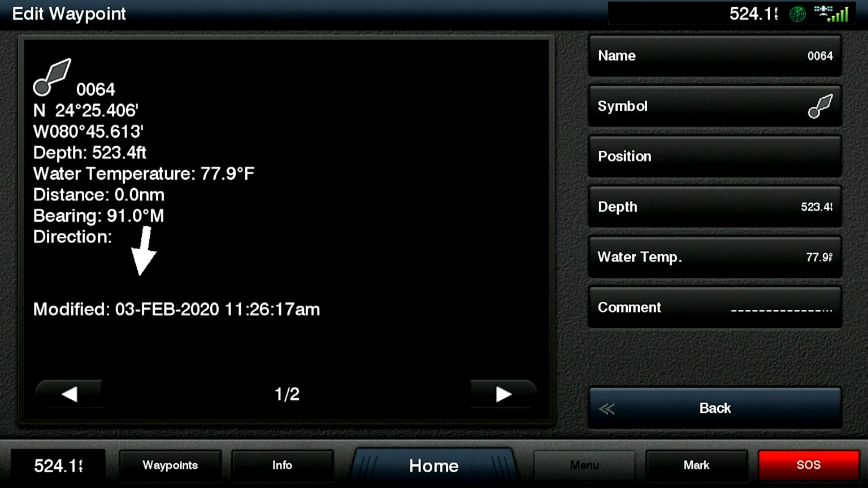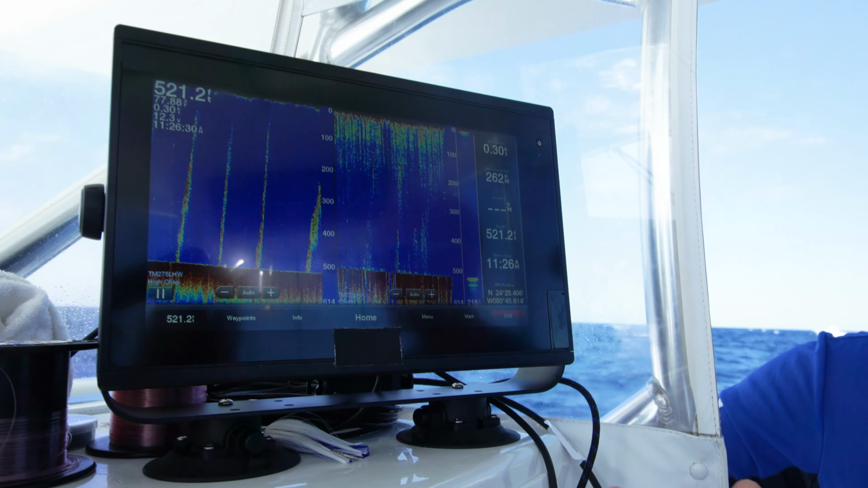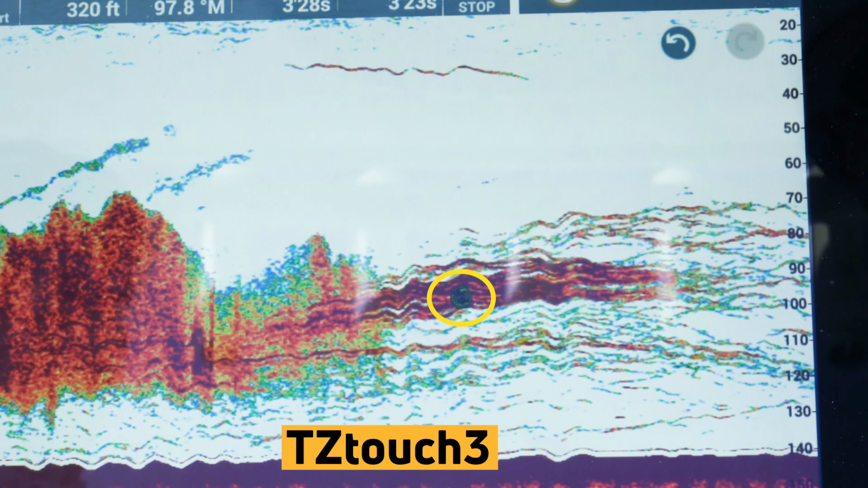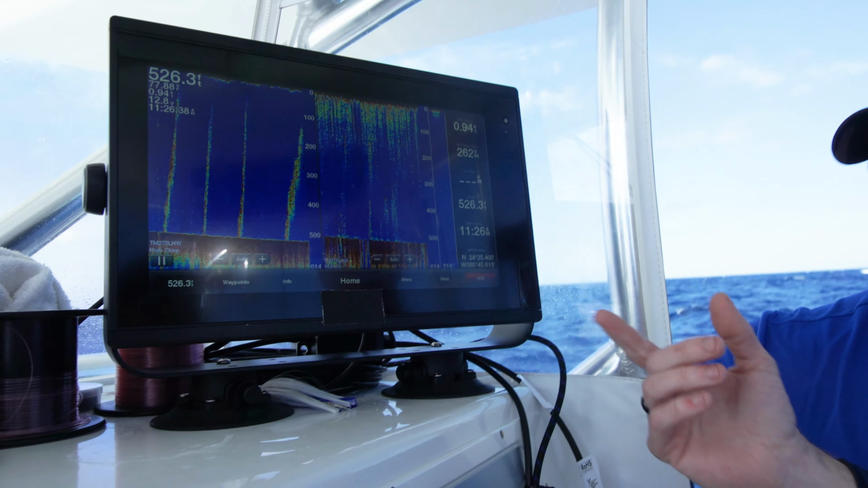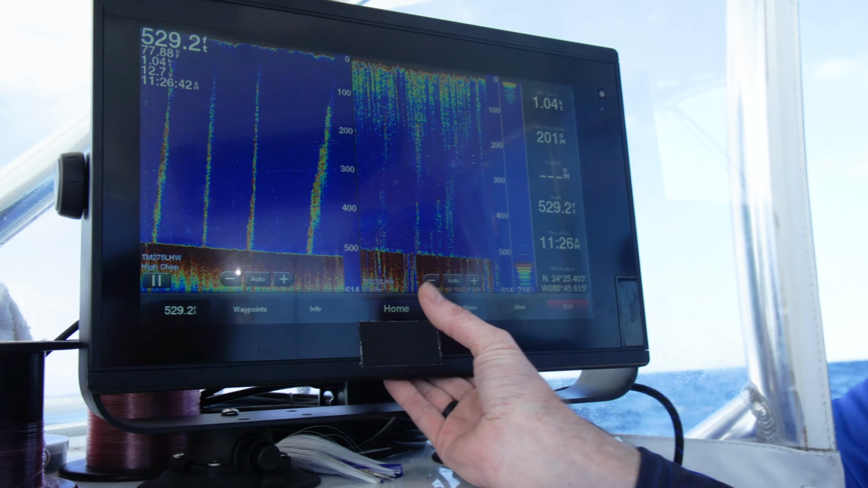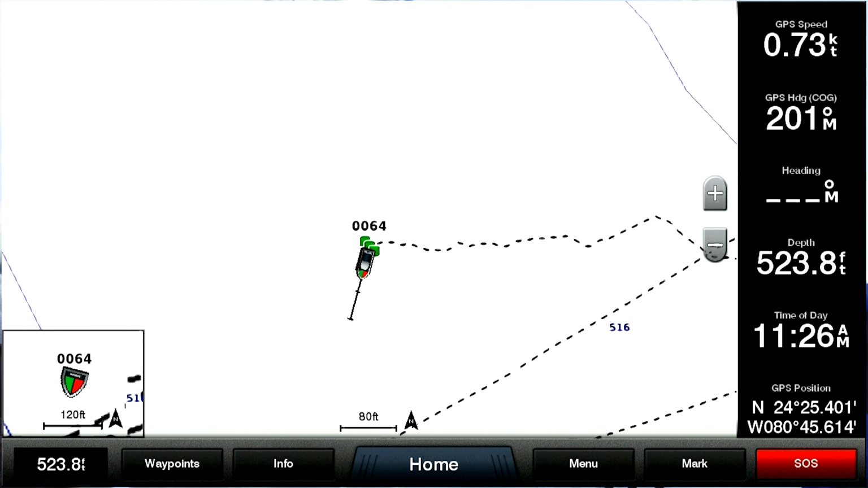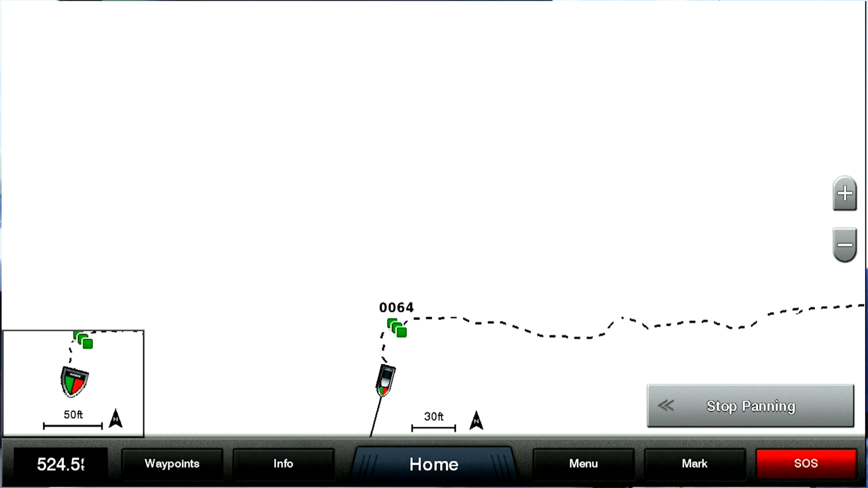So it's waypoint 64. Okay, so I don't see a mark on the sounder screen, which is a little bit different from the way Furuno operates our TZtouch systems. You would see a mark on the screen, but I would assume, Matt, it's probably putting it on the plotter page, on the plotter itself. Okay, so let's go out and take a look at that. We'll go to the nav chart, and yep, there's 64 right there. So just like Captain Mike mentioned, he can come back to waypoint 64 anytime he wants to. It's on the plotter screen.